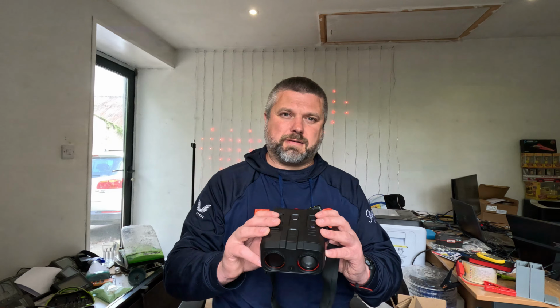So I think nice wee addition to the boat, especially if you're sailing at night time and stuff like that, maybe getting caught out. And it's no size and not very heavy, so it's not going to take up much room in the boat.